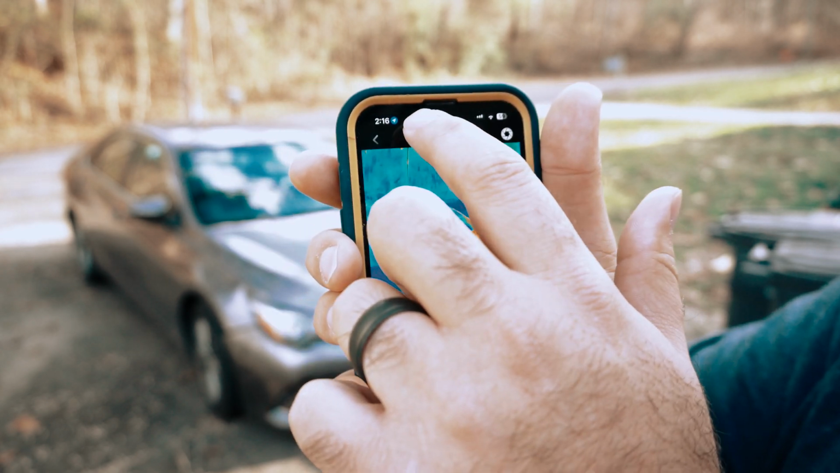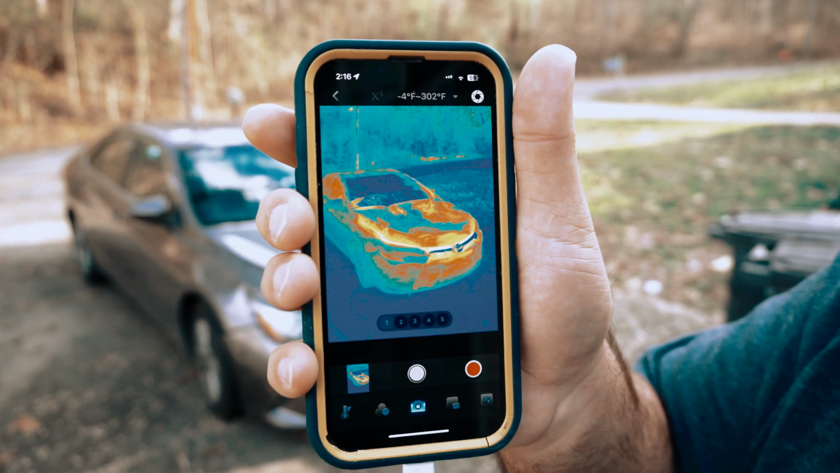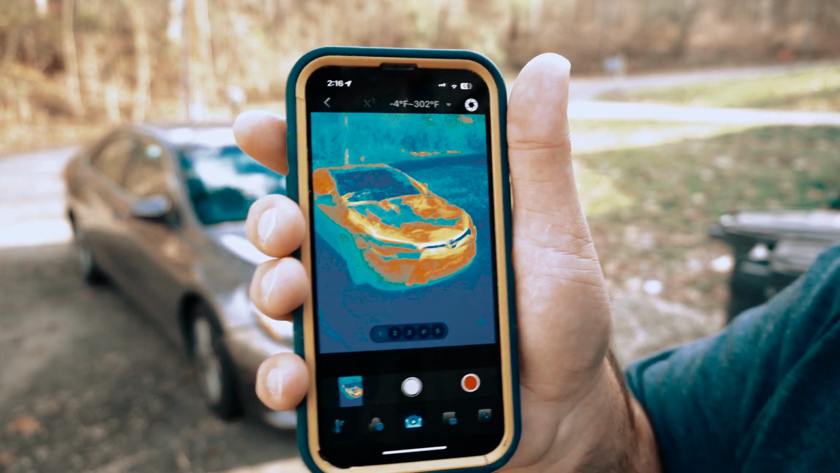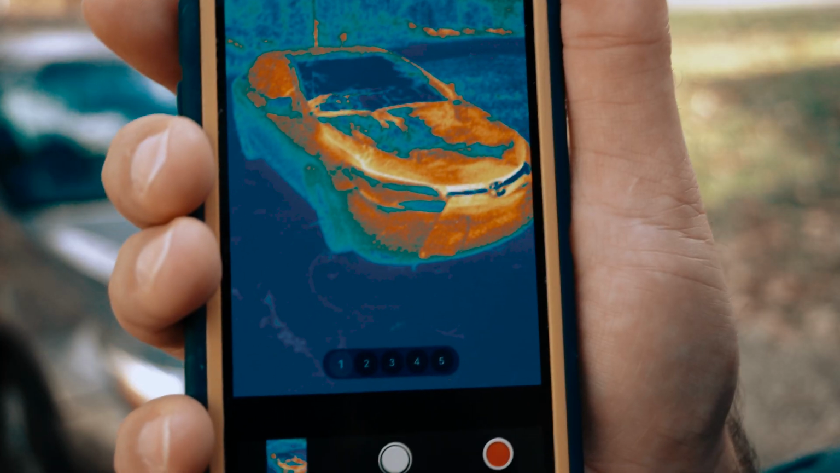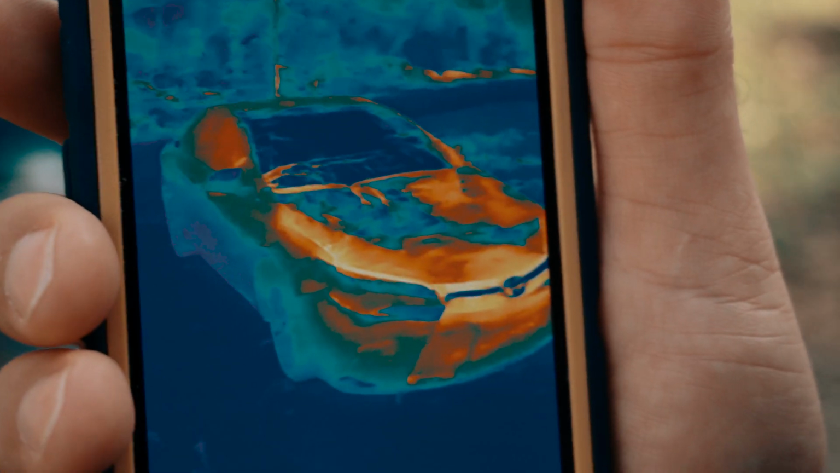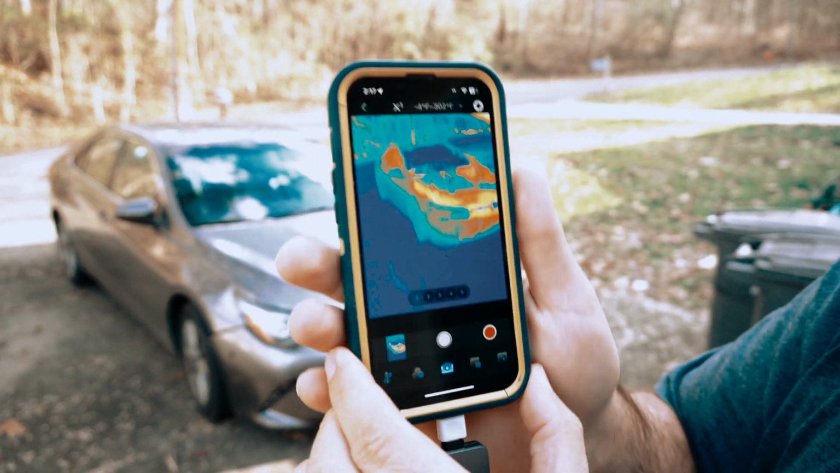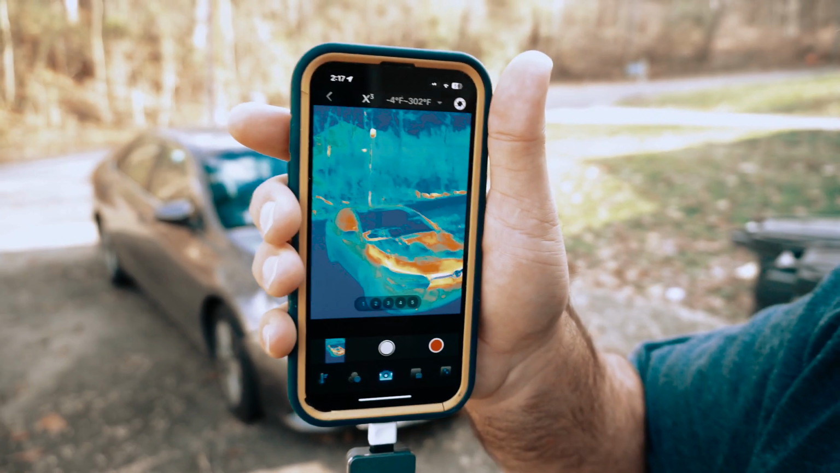Up here you can change a couple things. So this X3 up here smooths out the rendering. Now if you take it off, I don't know if you can see that, it looks a little bit rougher. Maybe you can't tell on camera, but it's a little bit grainier. Whereas if I turn that on, it resolves itself and smooths things out. Very nice. Check out that little transformer up there.